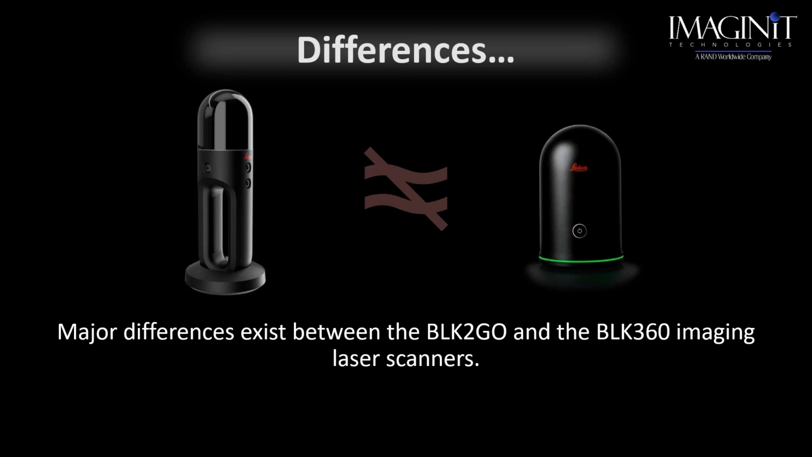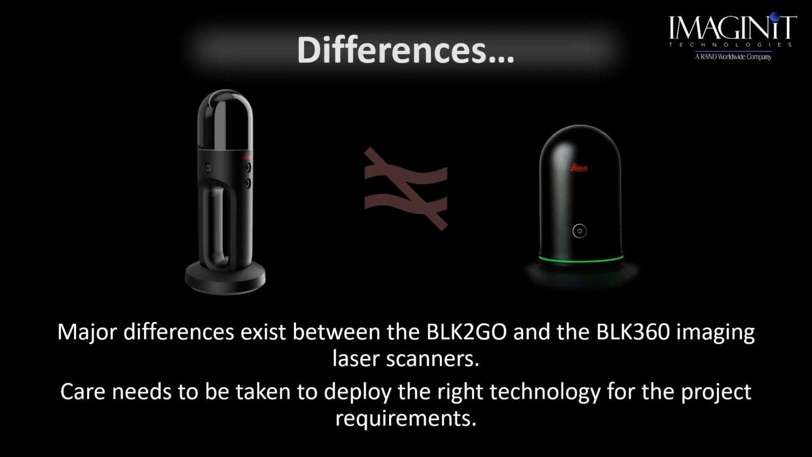And we'll be looking at a little bit of data from both the BLK360, even the RTC data, and the BLK2GO data. One thing I have to put in here is that when we start looking at which scanner is right for you, this is where IMAGINiT Technologies sets ourselves apart from everybody else. We want to explore all the different options, all the different possibilities that we can use these scanners.